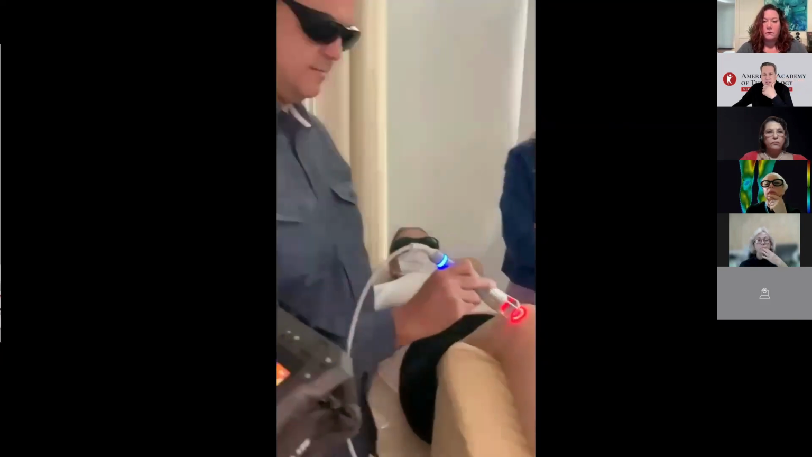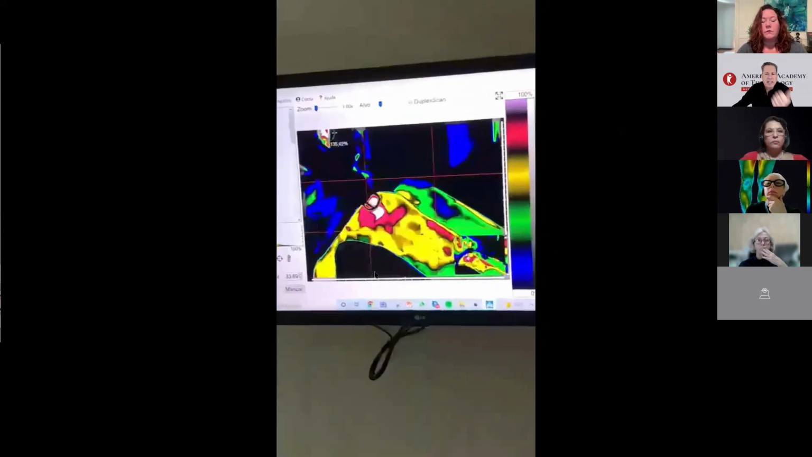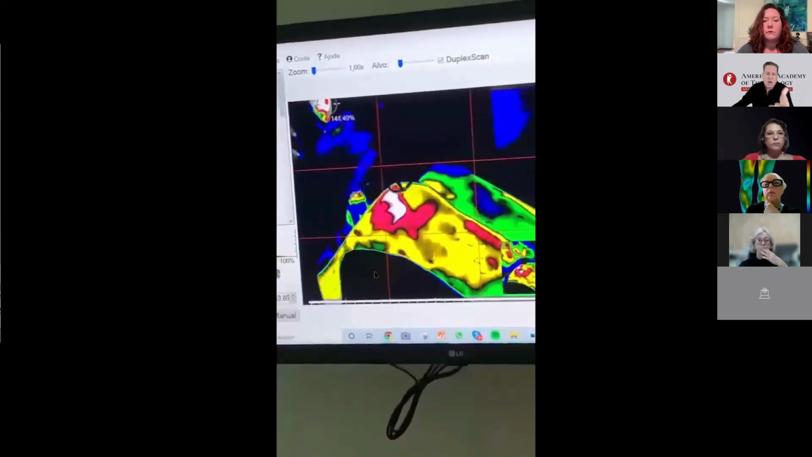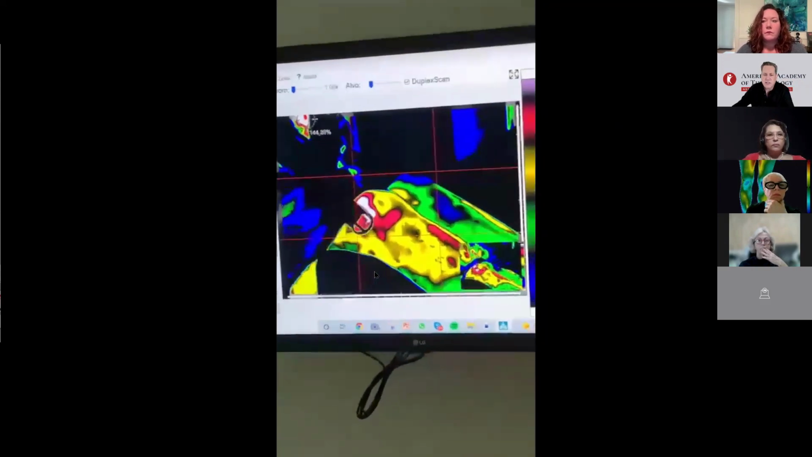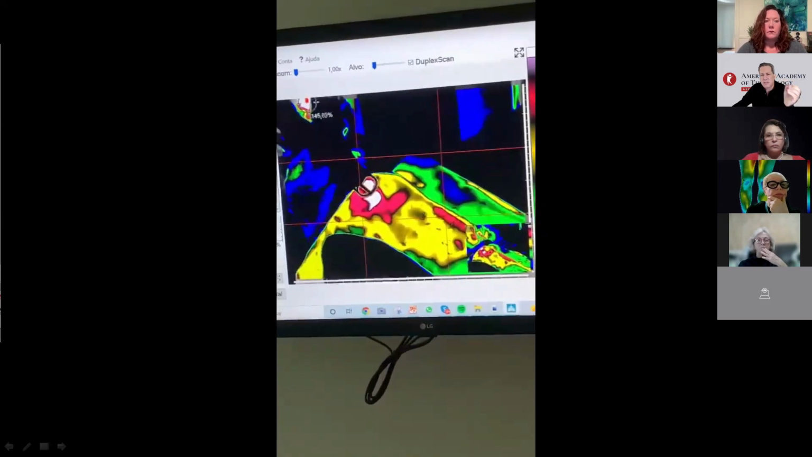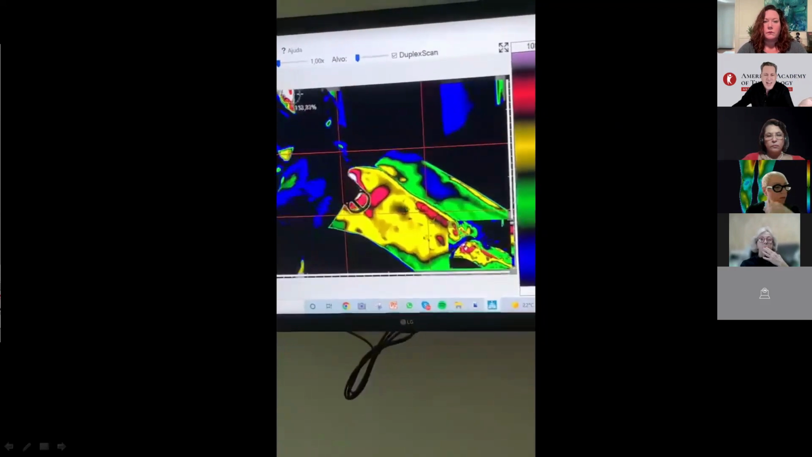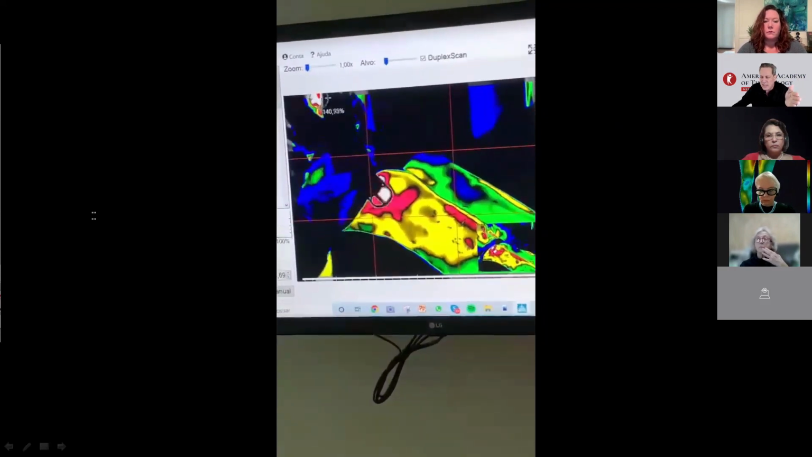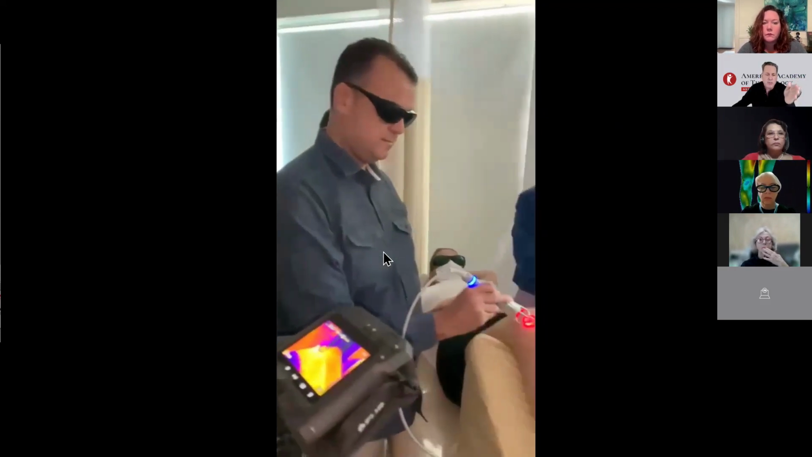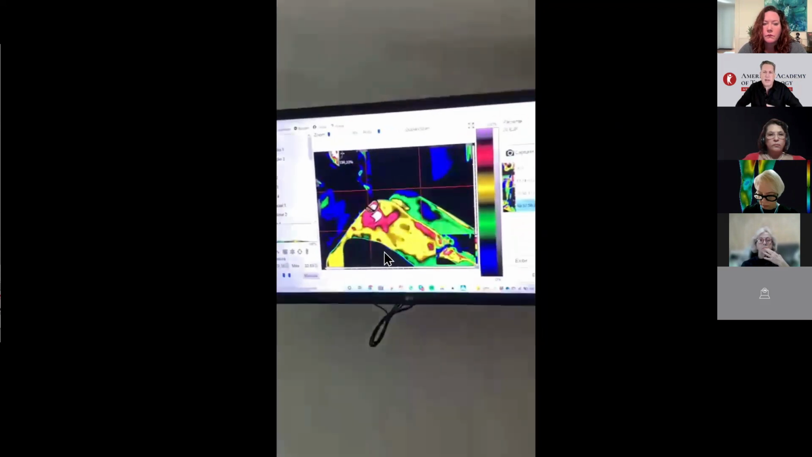For over 10 years, we have been performing infrared guided treatments, such as needling, acupuncture, shockwave therapy, laser therapy, neuromodulation. All of this is monitored in real time both by the doctor and the patient. The patient sees the image on the screen during the procedure.